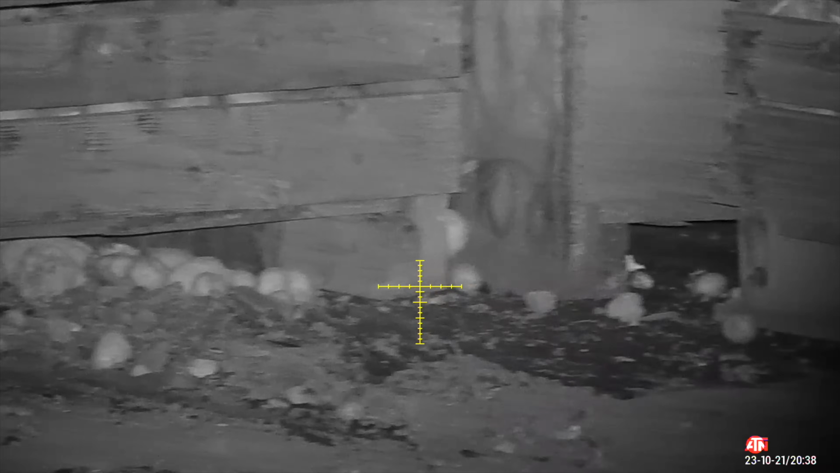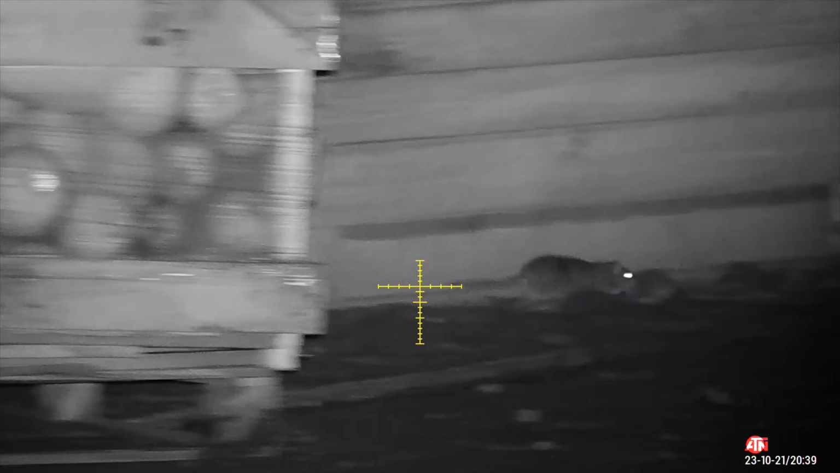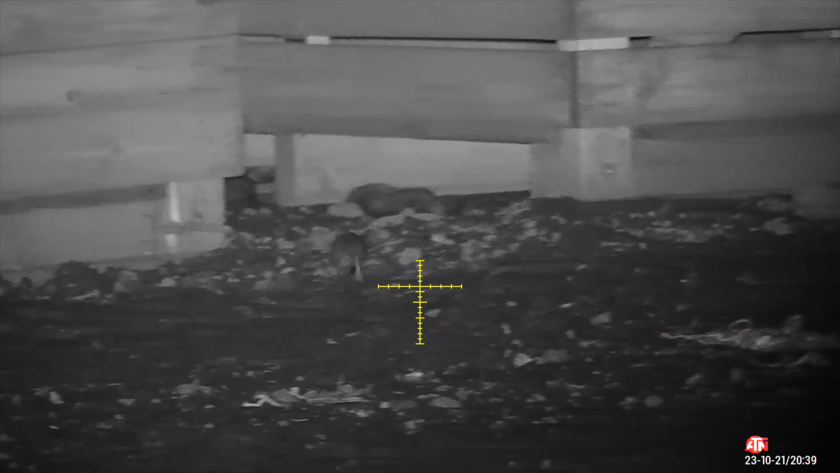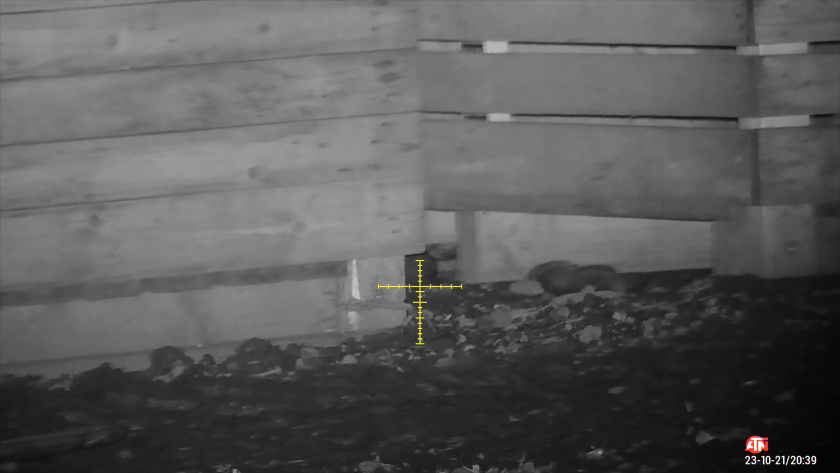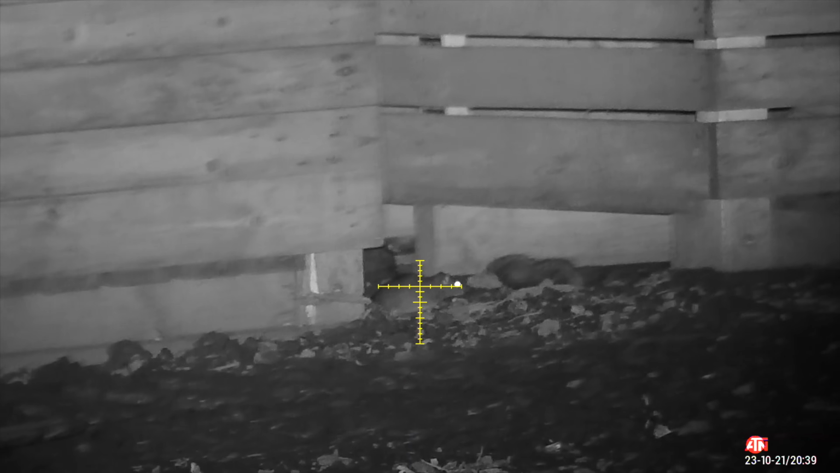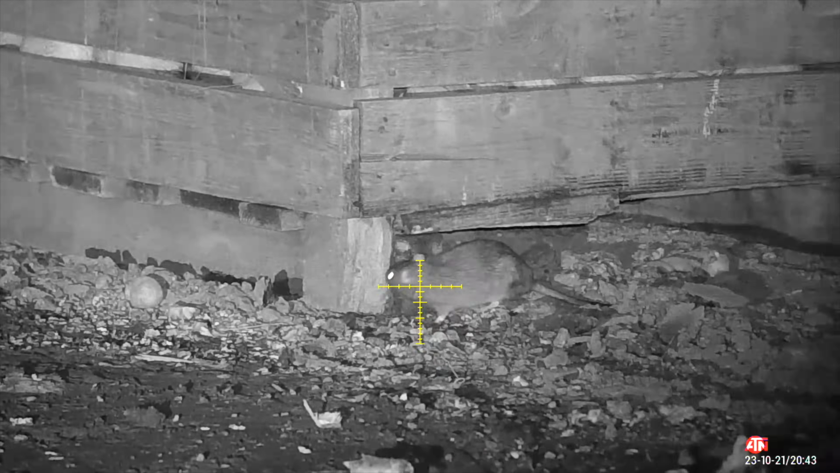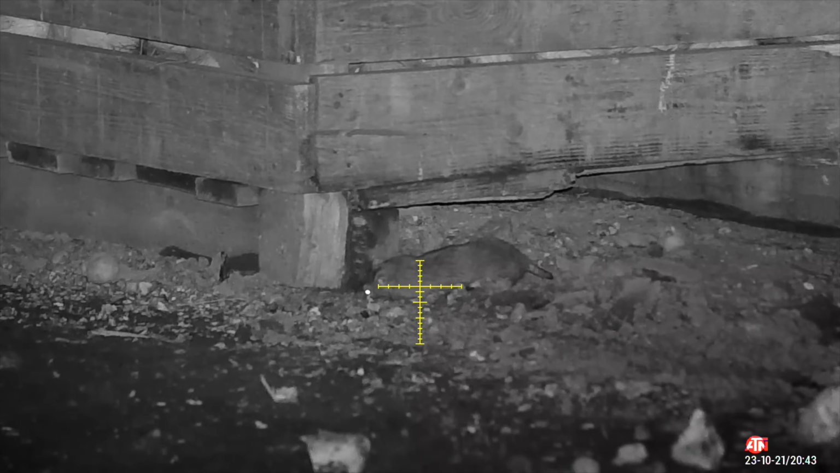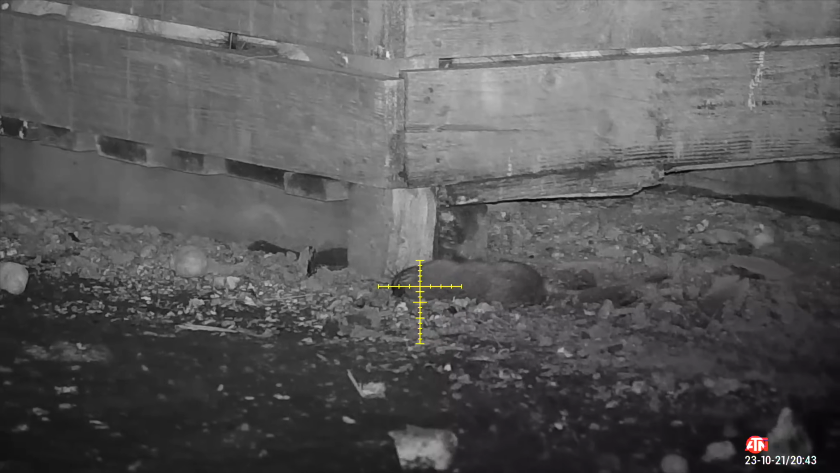How the fuck? Oh, fucking hell, fucking move. My name's on that. That one's going nowhere. Talk about double tap. That's just got 70 feet per pound in it.